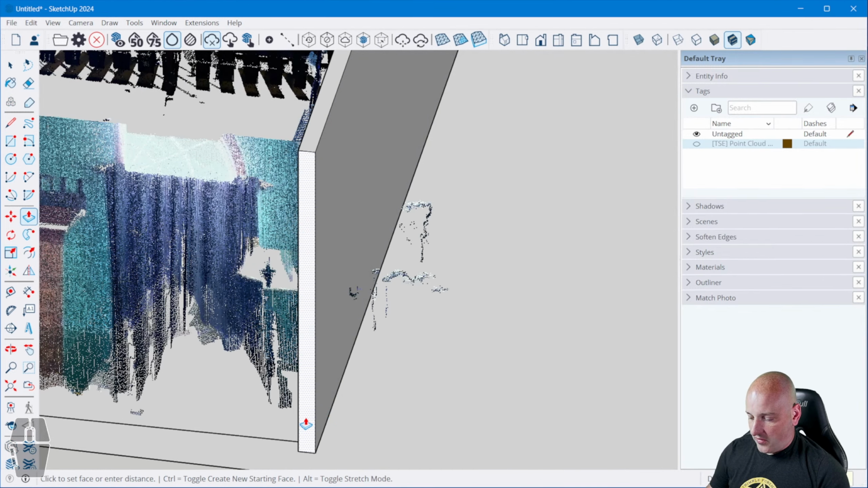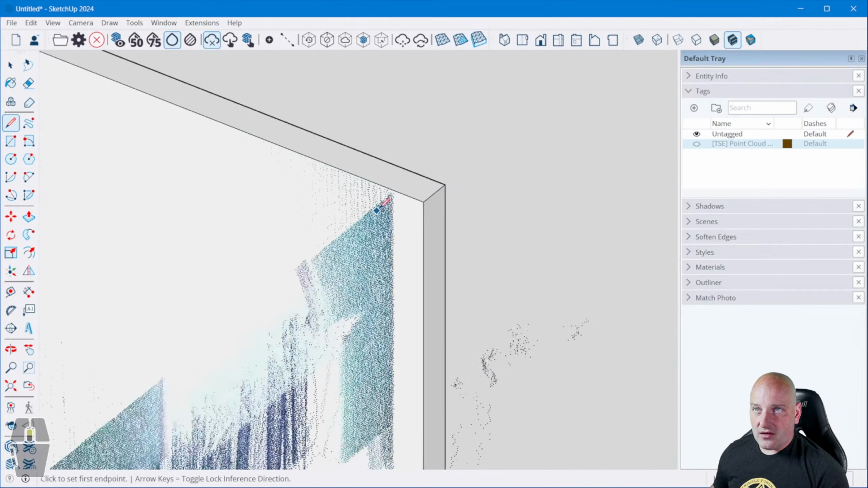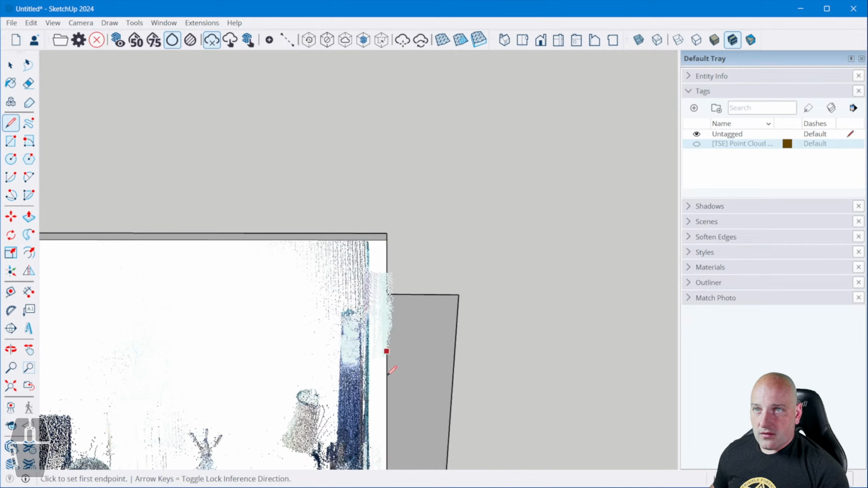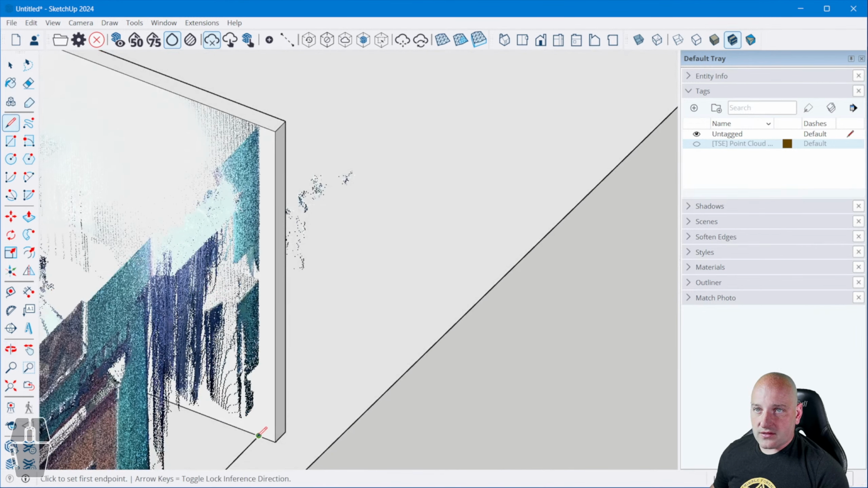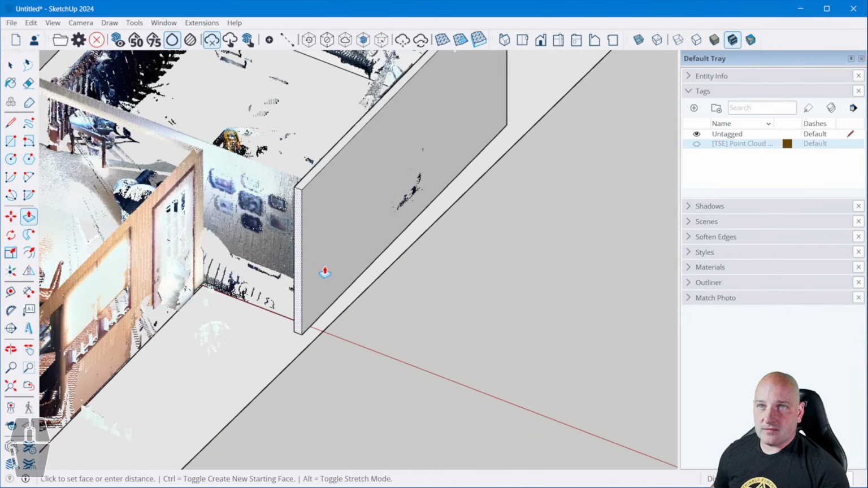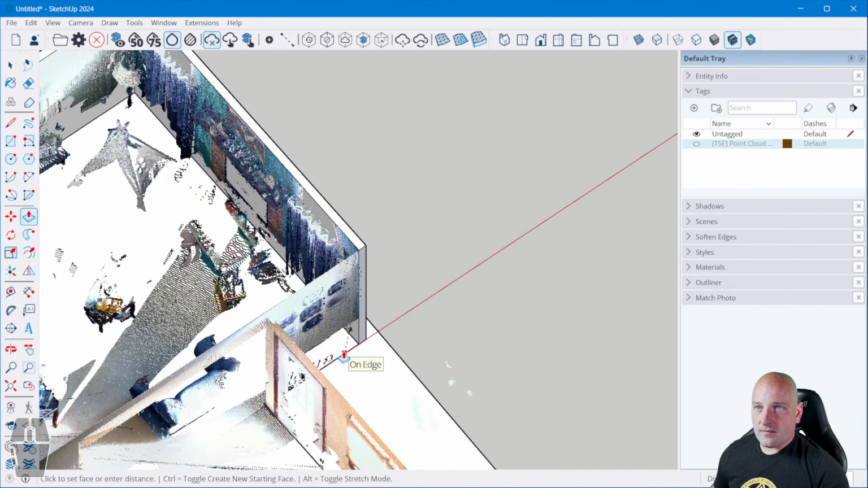I'm going to go 4.5 inches beyond this, again making the walls 4.5 inches, and I'll just make a line. I'll just come down here, use that, come up, push, pull. Push, pull to there, and then I might go another 4.5 beyond that.